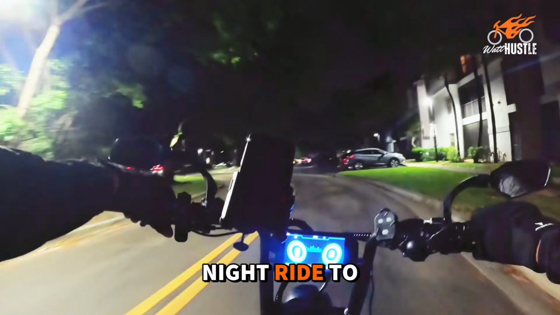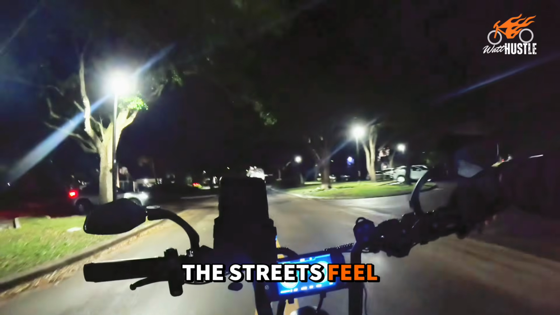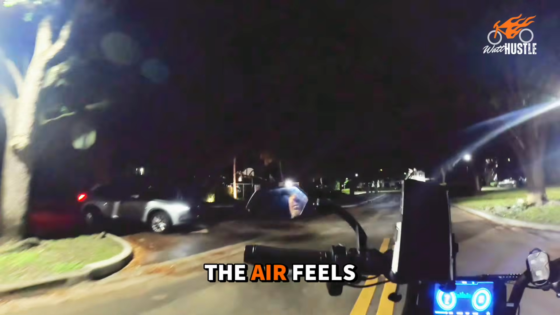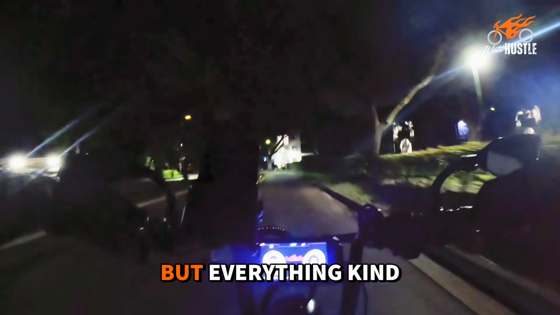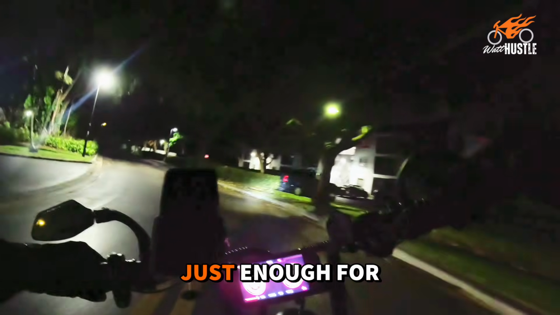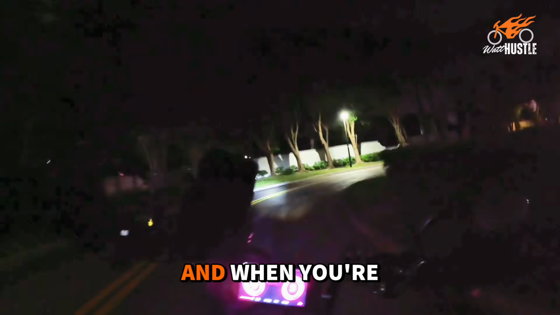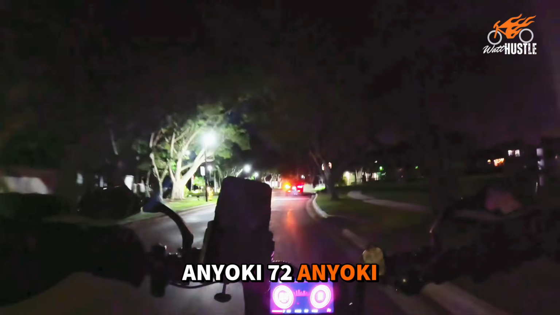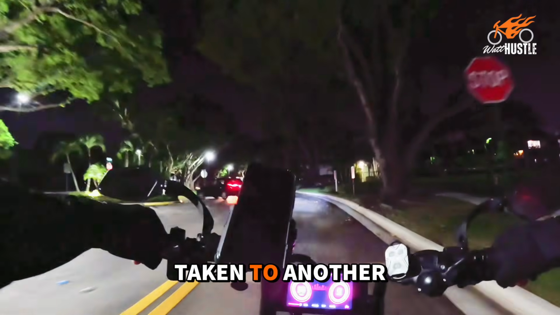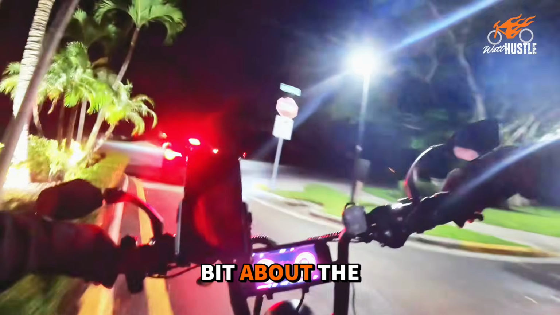There's just something different about taking a short night ride to clear your mind. And here's what you need to understand, right? The streets feel different at night. The air feels different at night. Everything feels different at night. And everything kind of slows down just enough for you really to enjoy the ride. And when you're on a machine like this Aniioki 72, that feeling gets taken to another level. So in this video, I just want to talk a little bit about the ride.